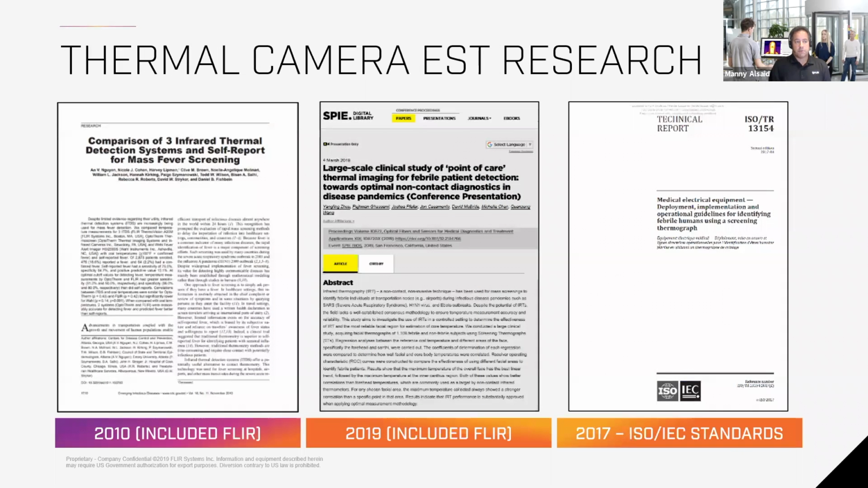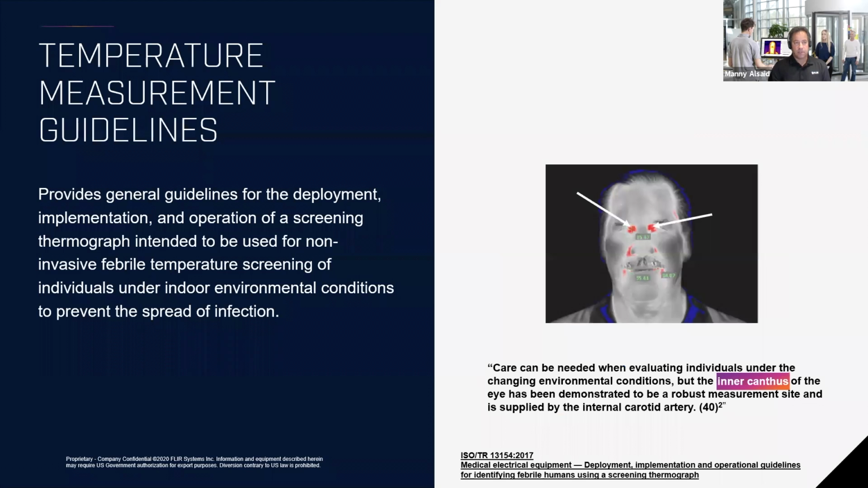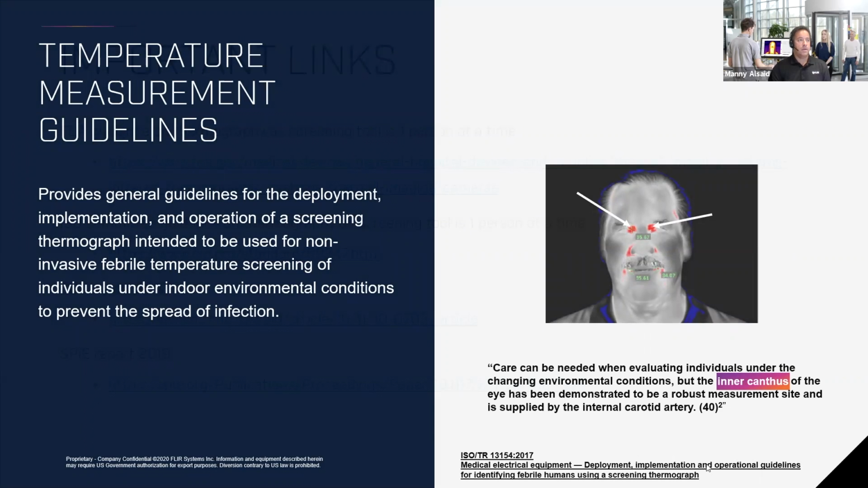We've done a lot of research papers and documentation in the last few years, most recently the IEC standard report 13154, where we describe the best techniques and methodology. It is discovered that the best place to measure inner core temperature, as close as possible to the inner core temperature without using an actual thermometer, from a distance, is in the inner canthus of the eye, or the corner of the eye.